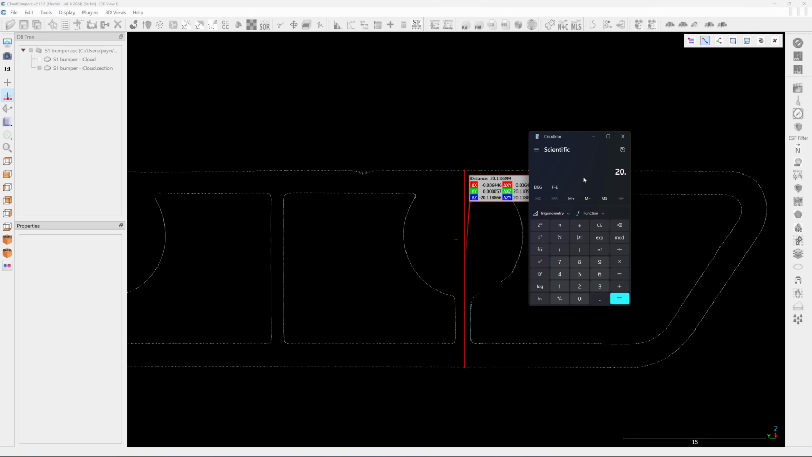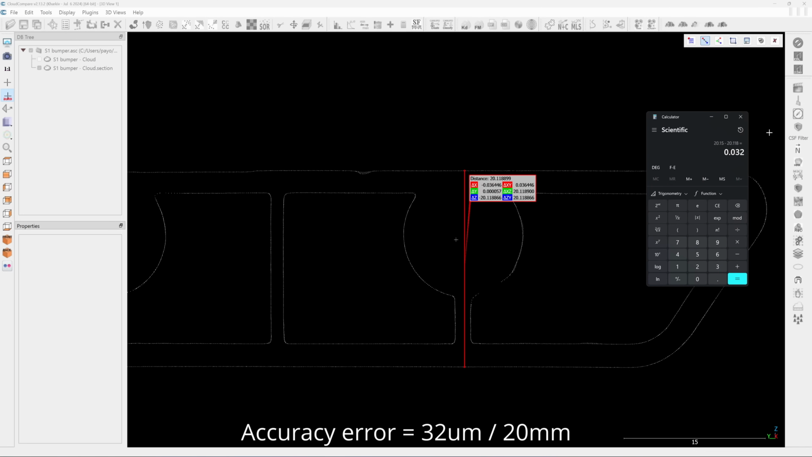20.118. 20.15 minus 20.118. So it's about 32 microns from my vernier caliper.